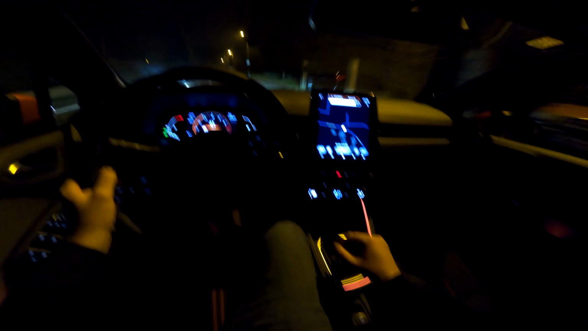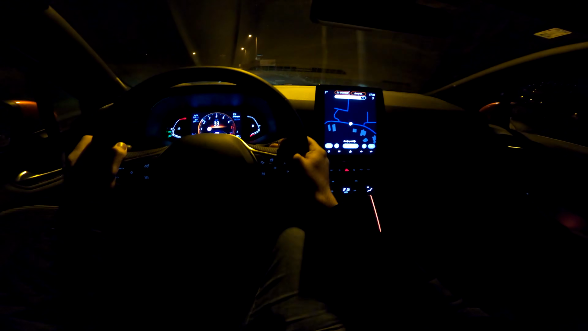I also did a night point of view drive of the new Peugeot 208, which is also very attractive. They both drive very, very good, and they are improved compared to their predecessors. So of course this car, as I said, sits on the new platform, and that's why it has been improved in terms of driving itself.